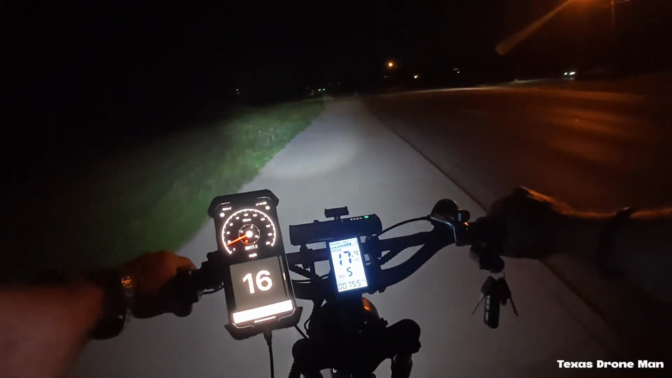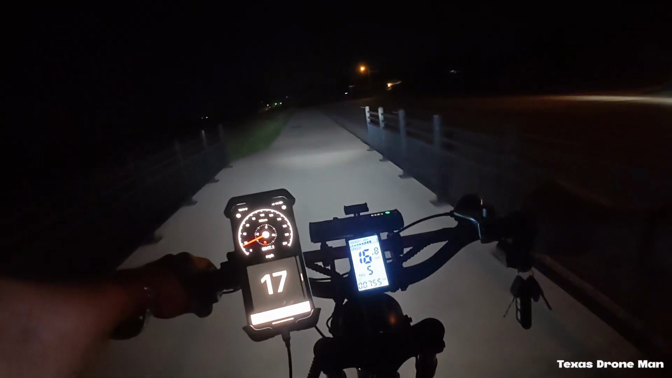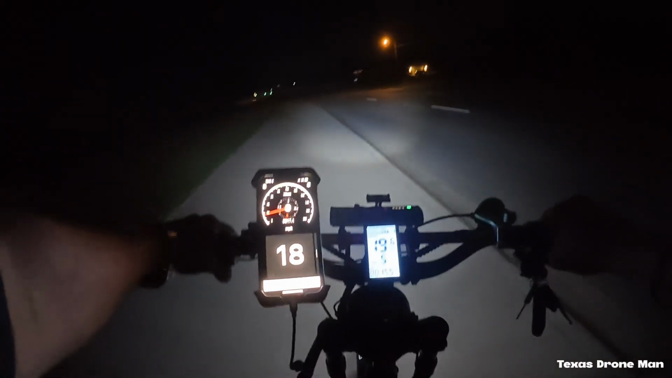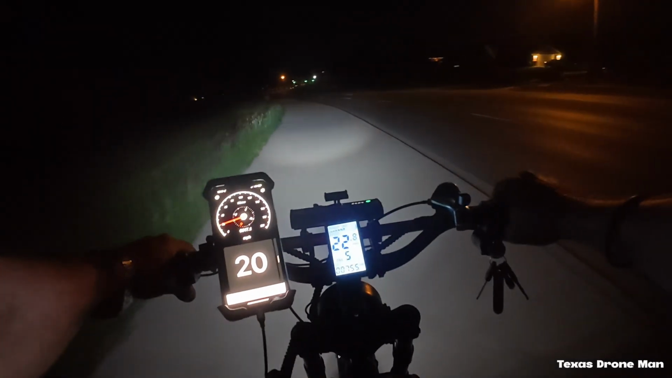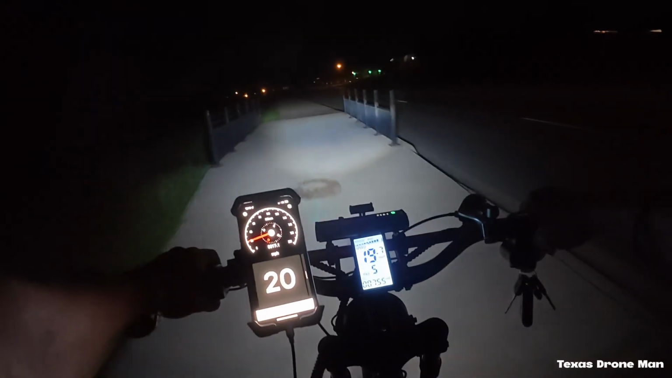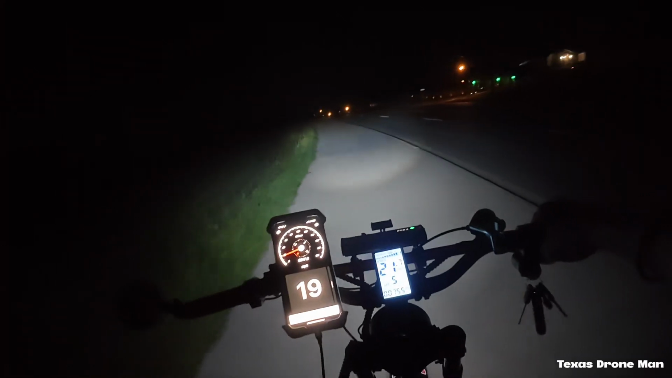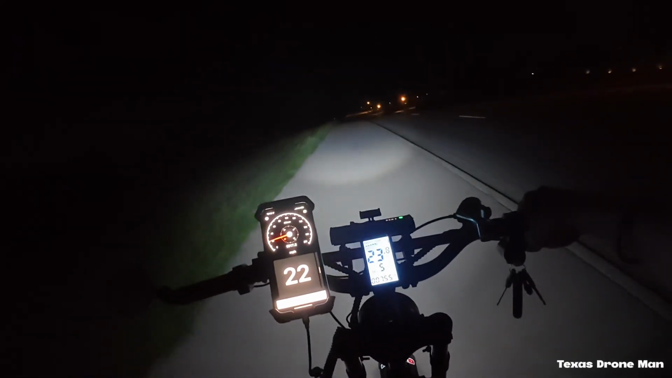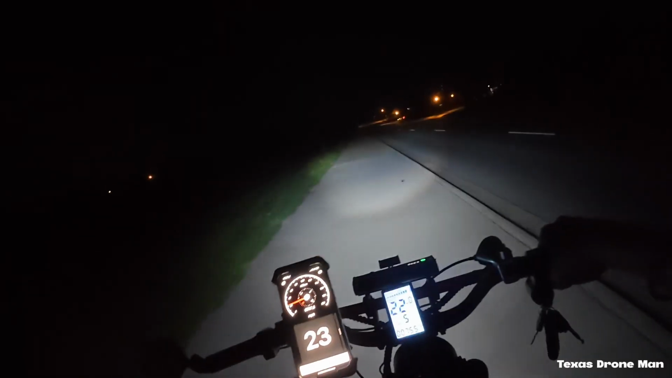Yeah, that's a nice big old wide sidewalk. And then somewhere down here on the right side of the road is another trail. Whoa. Look at here.